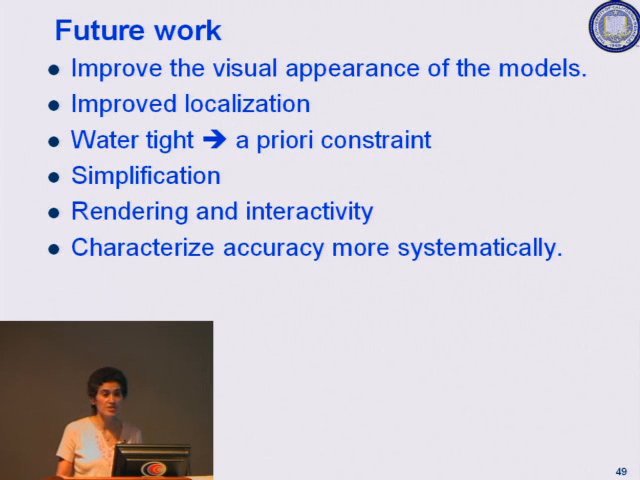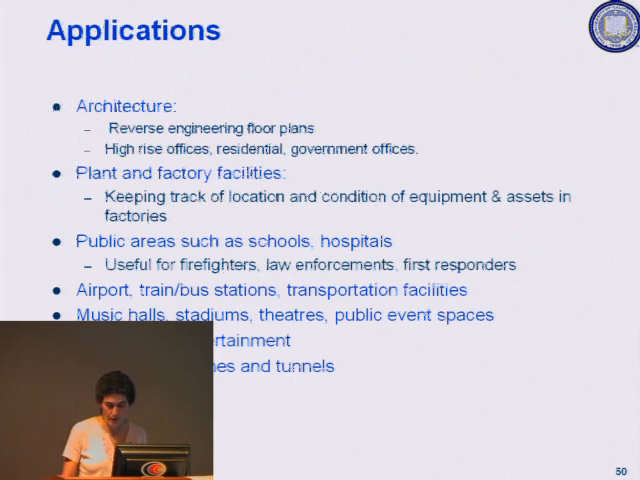Simplifying the models is no good if the resulting model of the fourth floor of Cory Hall is a gigabyte worth of information. Nobody can put it on their desktop or laptop, let alone their cell phone. Rendering and interactivity is useful. That's why the image-based rendering was a nice standalone project. We want to also characterize the accuracy in a more systematic way.